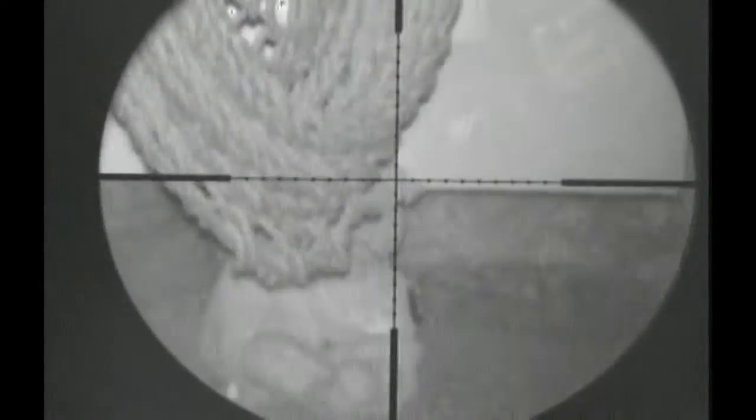So here we are at night with the Nyte Vu scope adapter. We're at 15 yards. There's our little frog, pumpkin frog. Can see him very clearly. It's very windy out here.